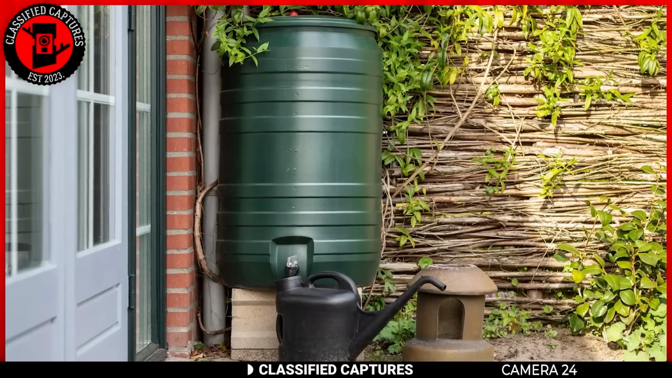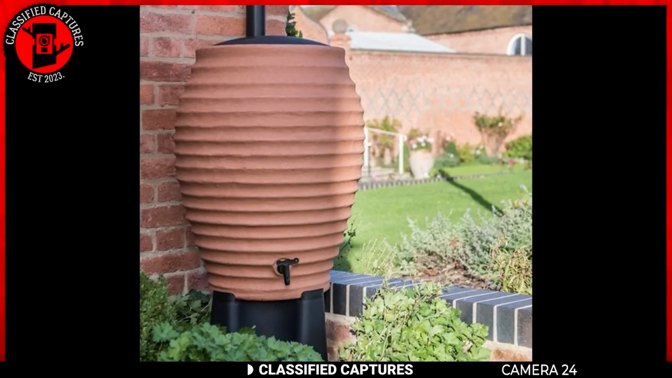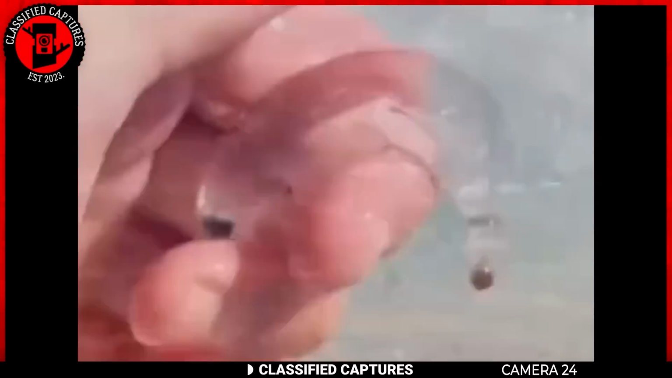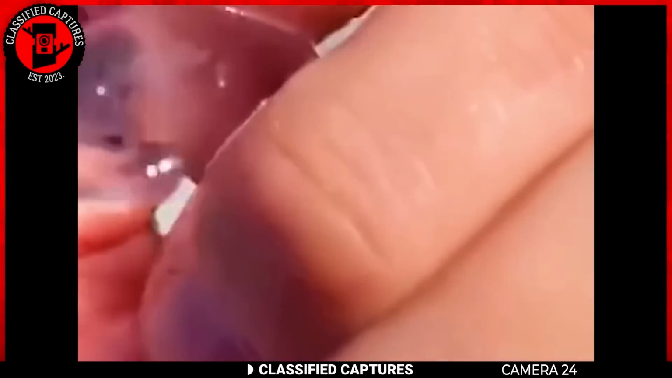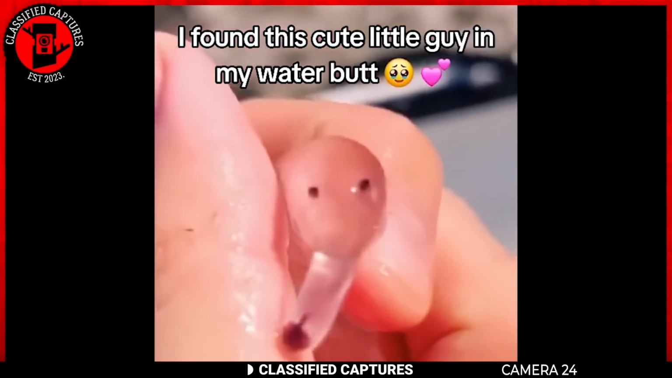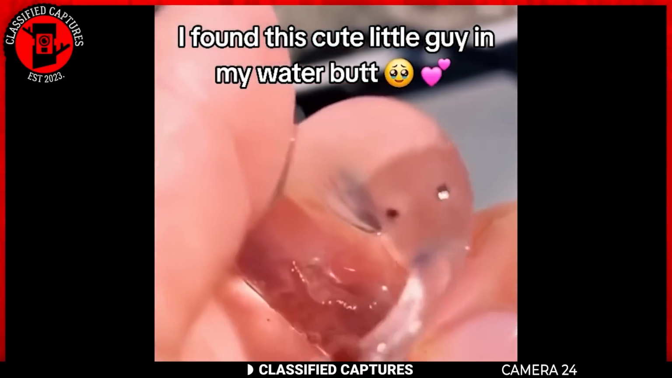A water butt is a large container for collecting or storing a liquid such as rainwater. As we can see, the creature is tiny, transparent, and jelly-like that looks like it has an elephant trunk. I tried to find out what it could be, but there was no clue whatsoever. Perhaps you guys can help. I'll be reading the comments.